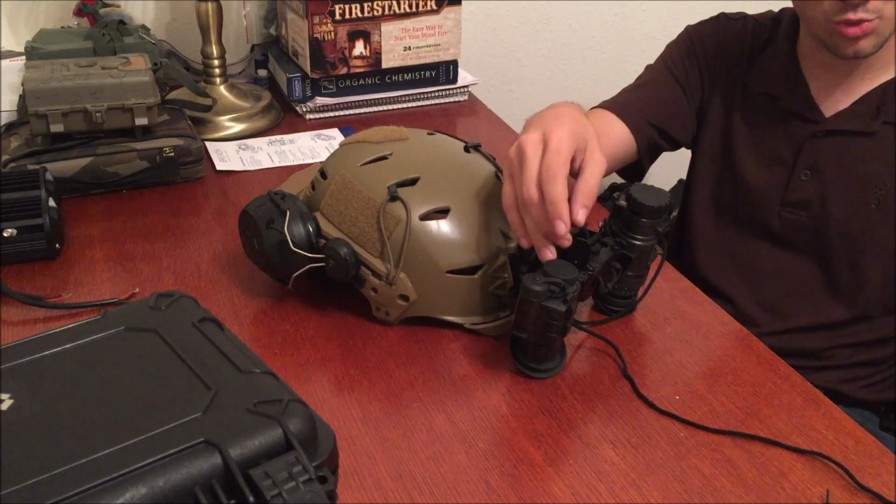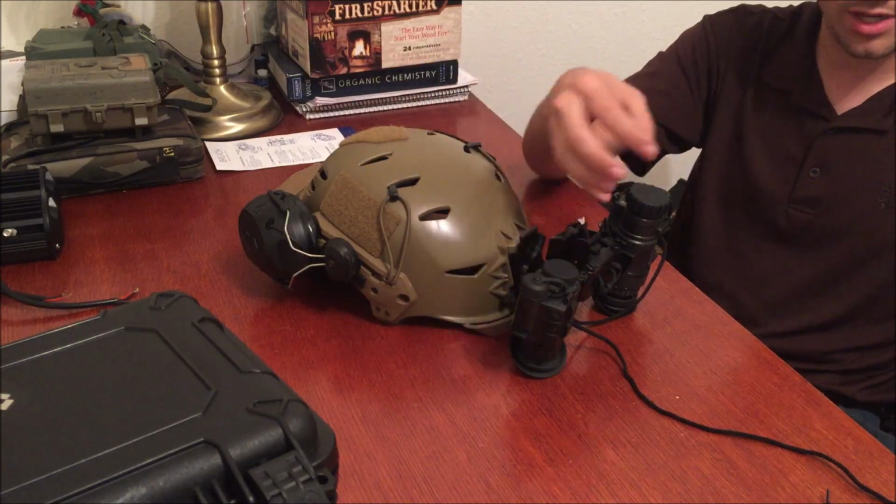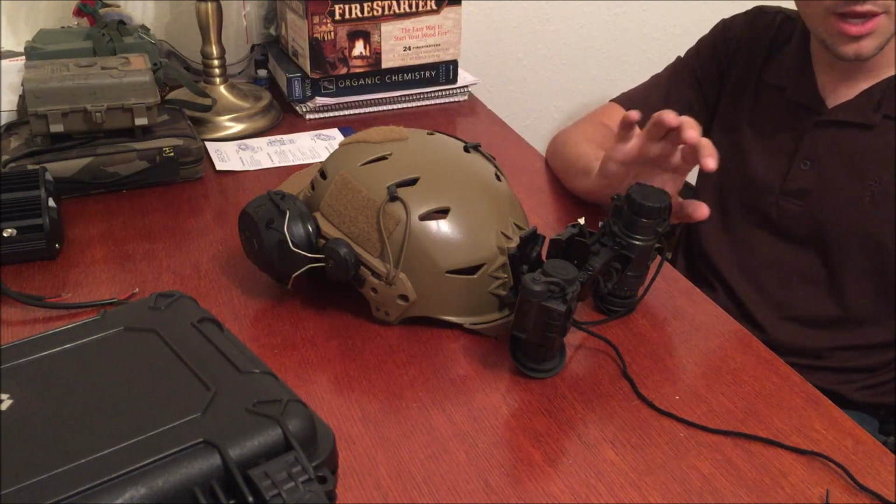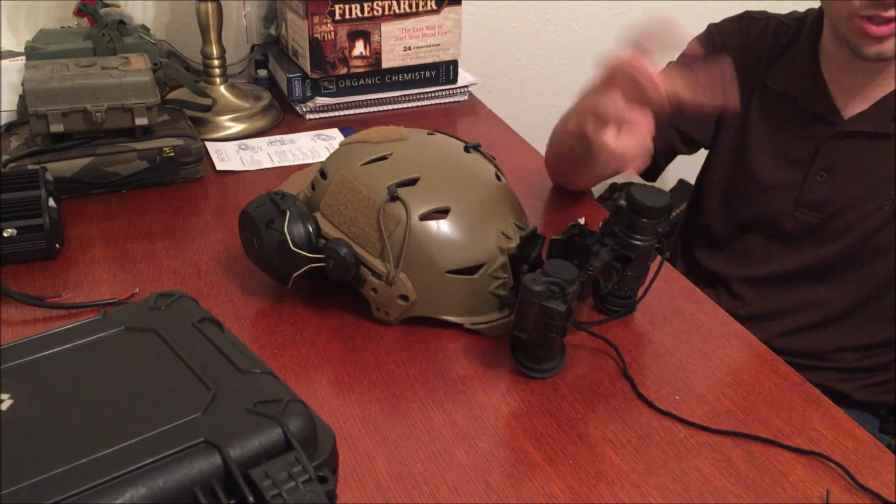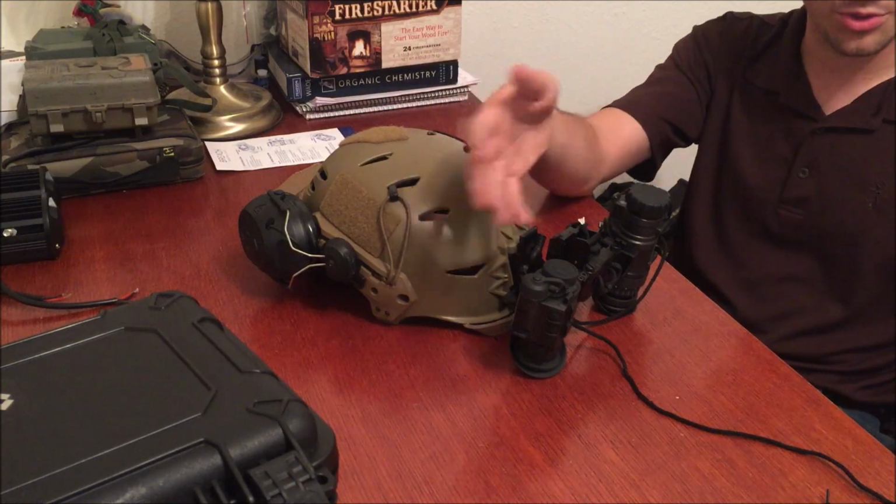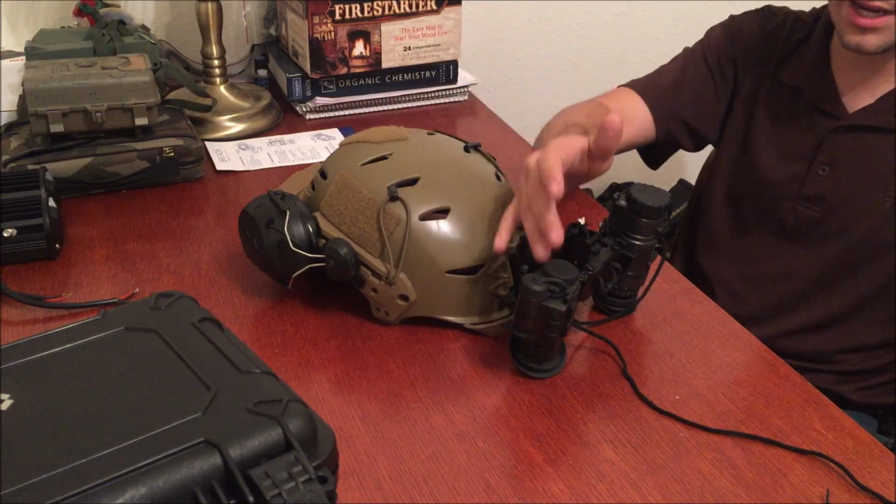If you set the settings just right, it kind of fuzzes out, and your brain will ignore the Breach and see through the PVS-14. And whenever you have something hot walk into the frame, the PVS-14 will be drowned out by the Breach, which will suddenly light up and illuminate that hot object. And then you can open or close your eyes or switch your brain back and forth between your eyes depending on how strong your eye dominance is.